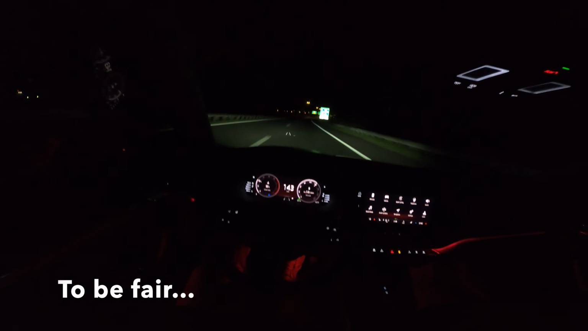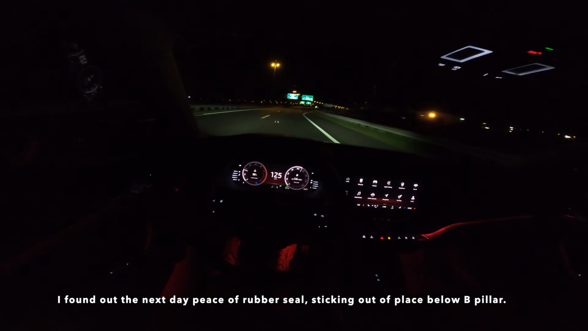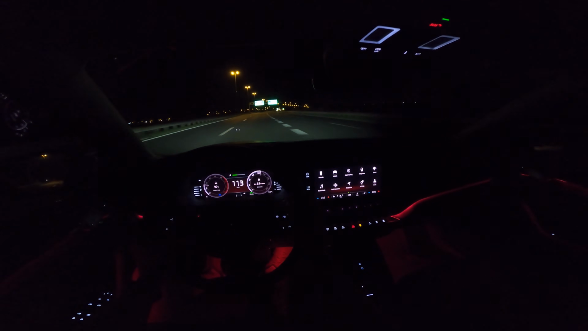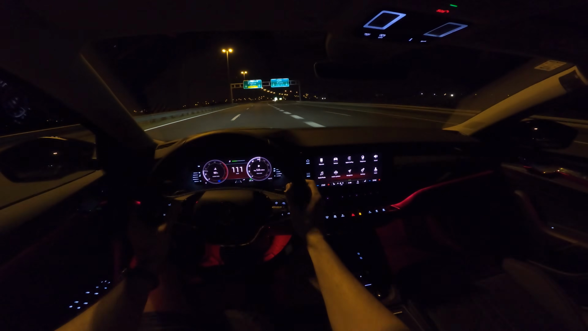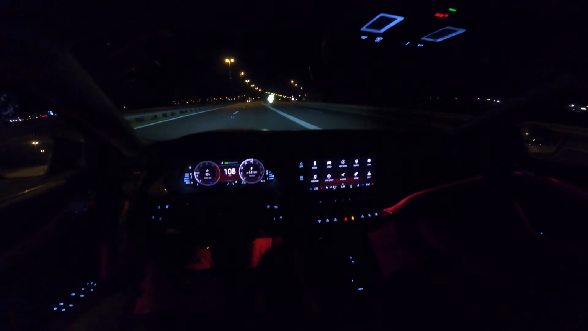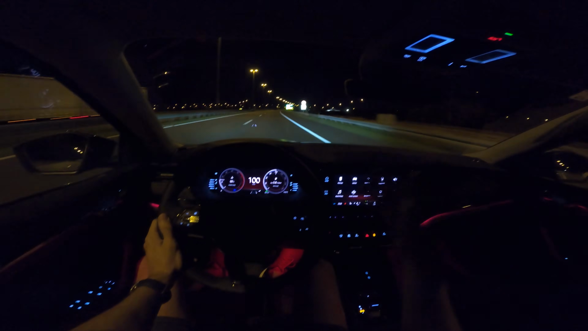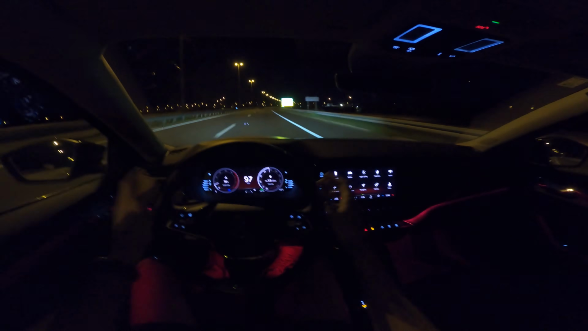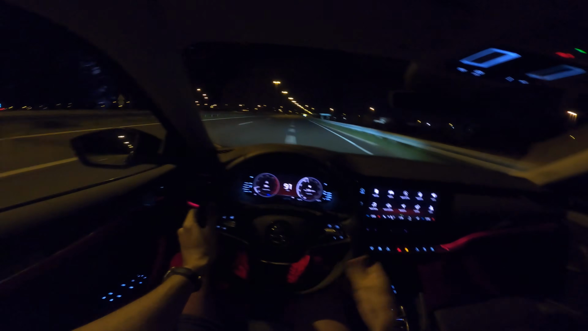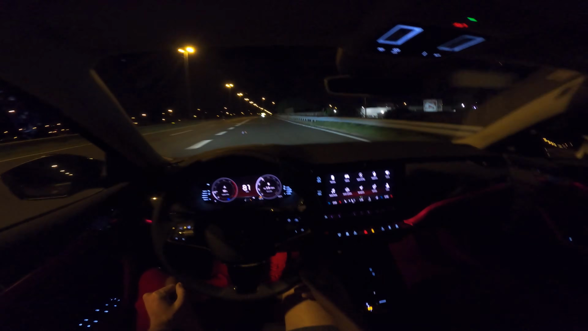I mean, there's just some noise coming from the B pillar and it's quite annoying. But if we turn on the music, it's not a big deal. The music can outloud the cabin noise, but sometimes some people like to enjoy just driving without music. So in that case, it's a little bit annoying, to be honest.